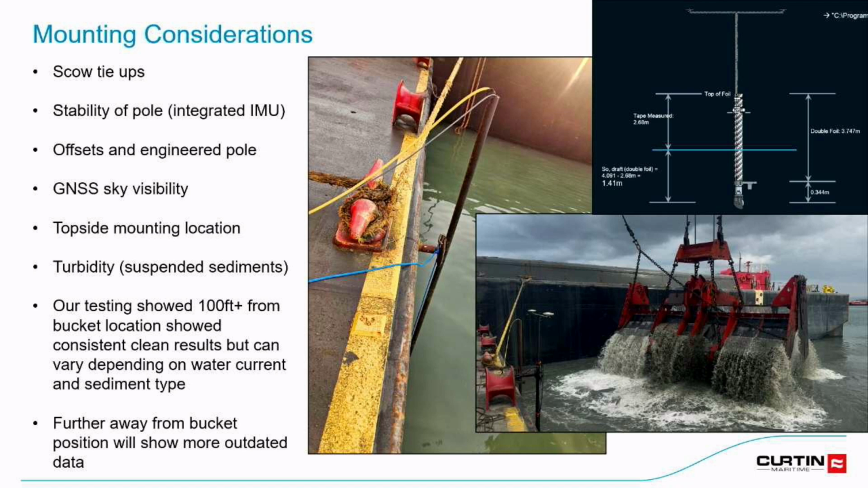If you're going to implement this on your dredge, there are some mounting considerations. For us, it's our scow tie-ups. Our scow barges, we tie them on both sides of the dredge, so automatically we can't put our sonar on either side of the dredge. That leaves just the bow and the stern. And the stern is sort of far away from the digging tool, so you're not getting the most up-to-date information. By the time the sonar reached where you had just dug, it could be a half hour, an hour, just depending on how fast you're moving.